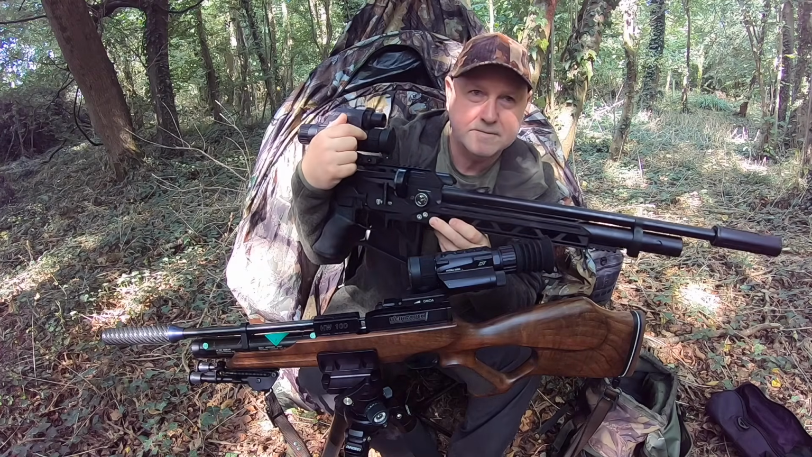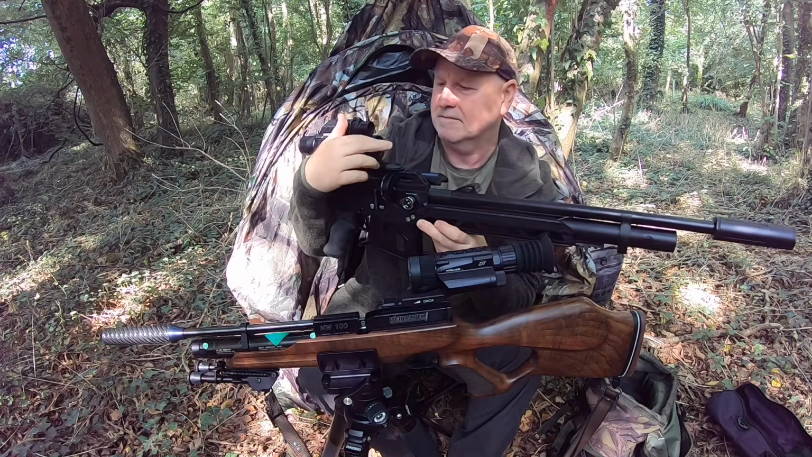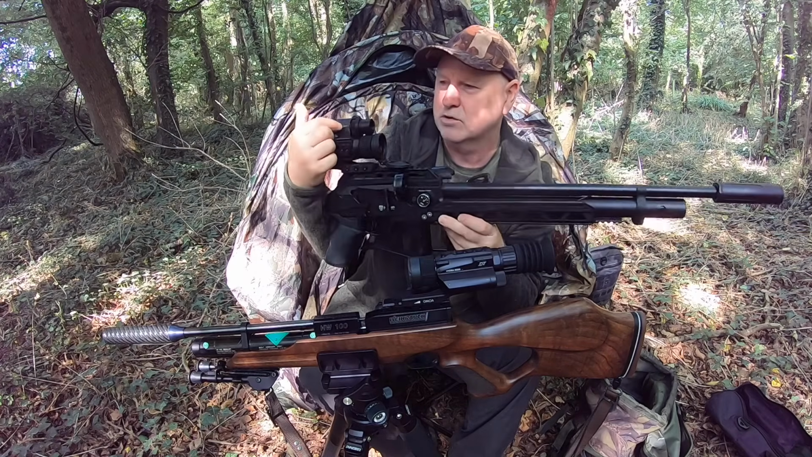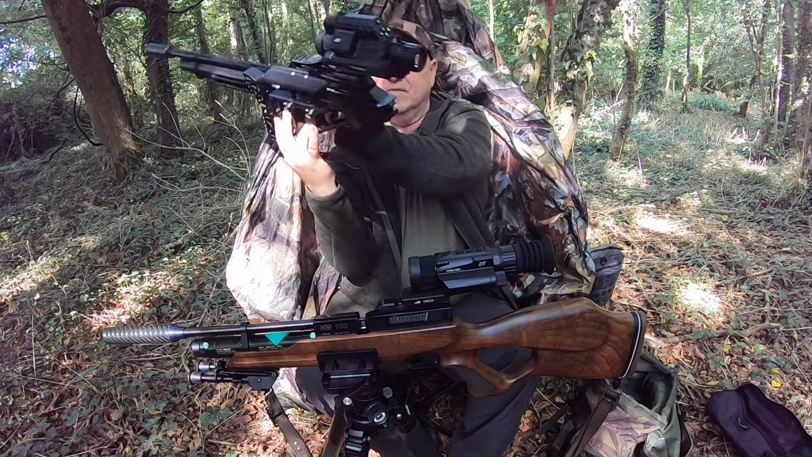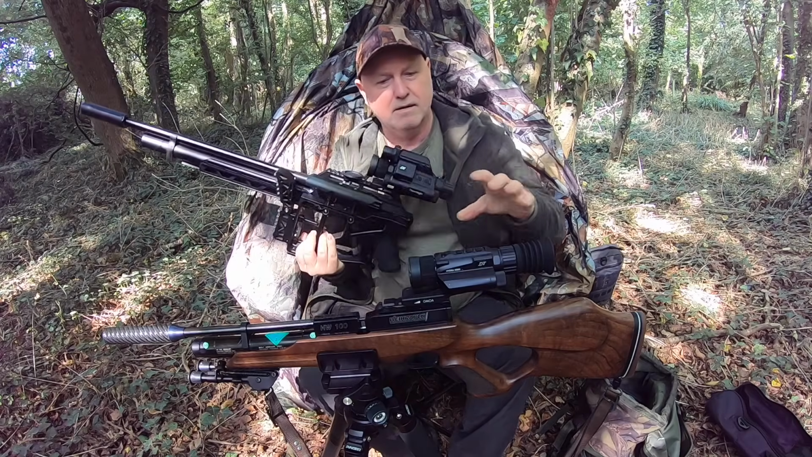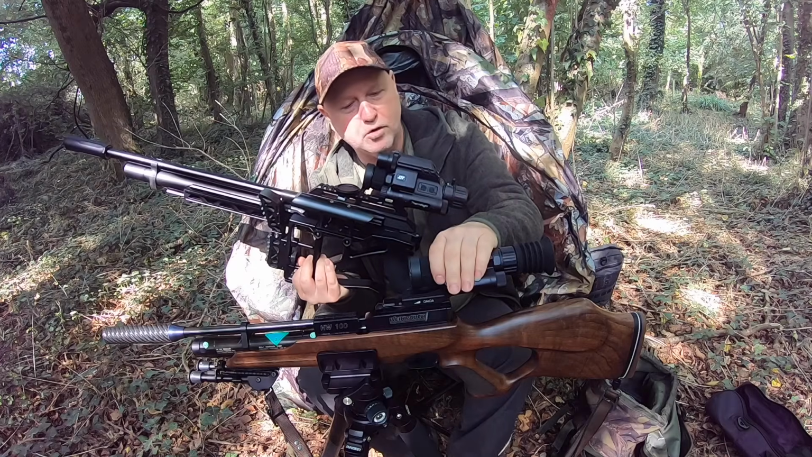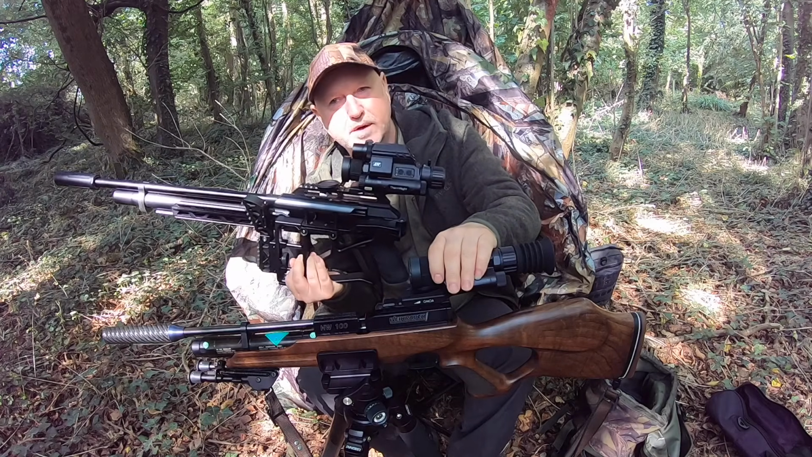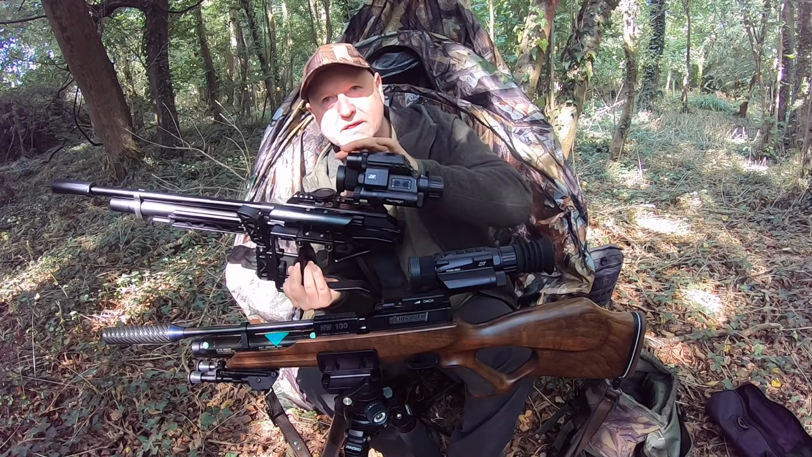This is a 335. It's got a bigger or larger lens. It's also got day-night vision. It's also got a laser rangefinder and an IR torch on it. But it's about a third more money or a quarter more money. But if you can fork that much more out, this is a better value.